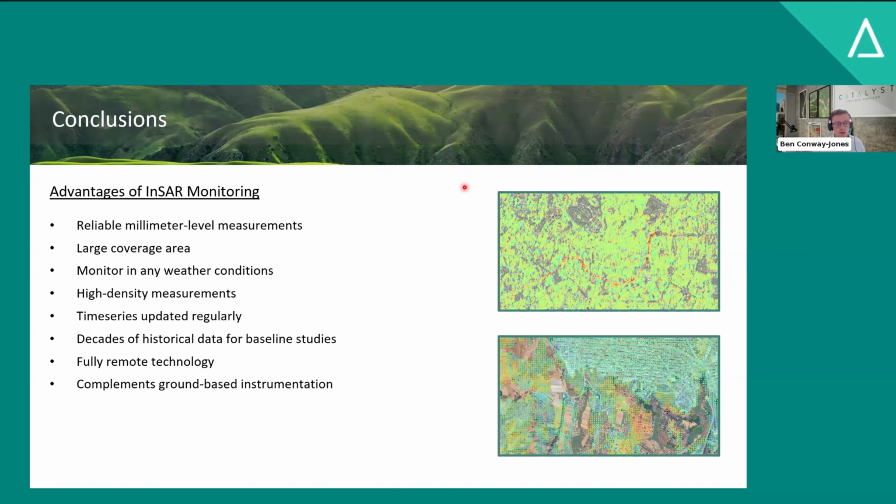And we have decades of historical data for baseline studies. If you're interested in historical deformation over a site, you don't have to deploy instrumentation and wait for those results to come in. We can tell you on day 0 what's happened on your site for the last 10 years. It's a fully remote technology, which is really beneficial because it means that it's safe for us when we're looking at areas of geohazards, but it also makes it a very cost-effective technology.